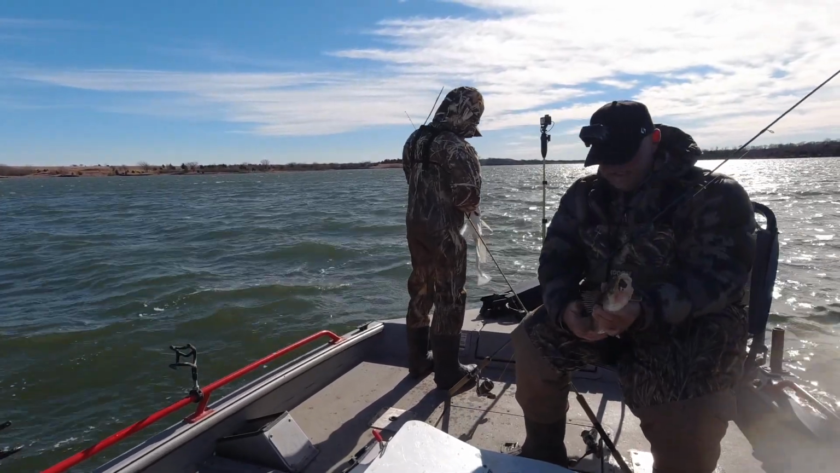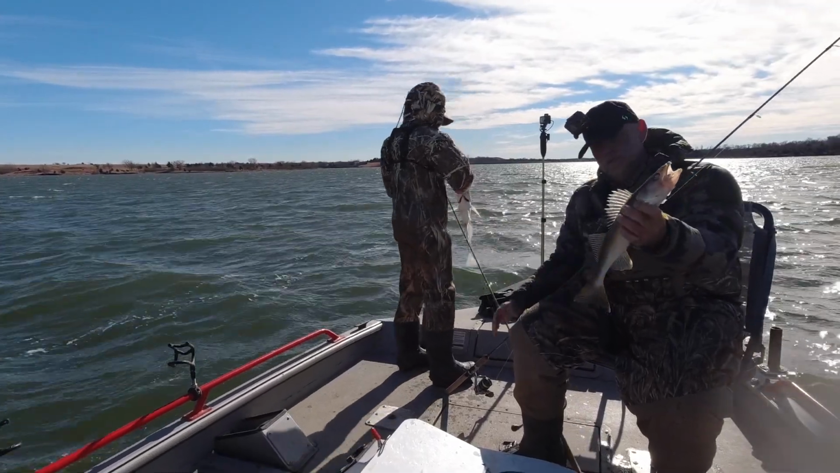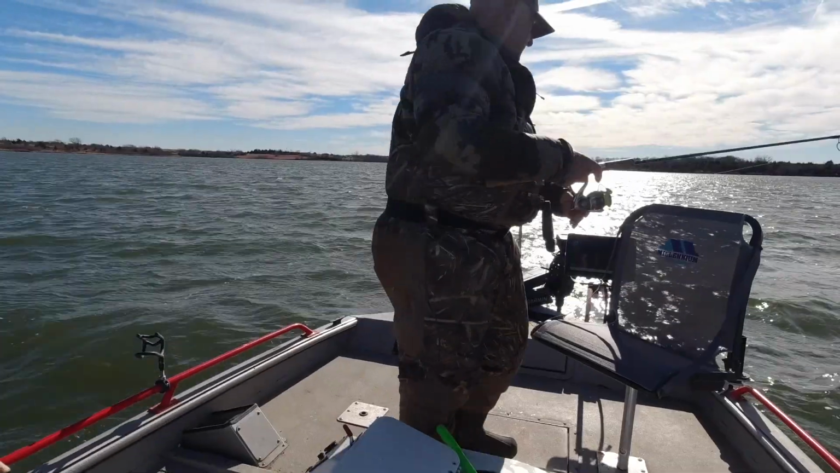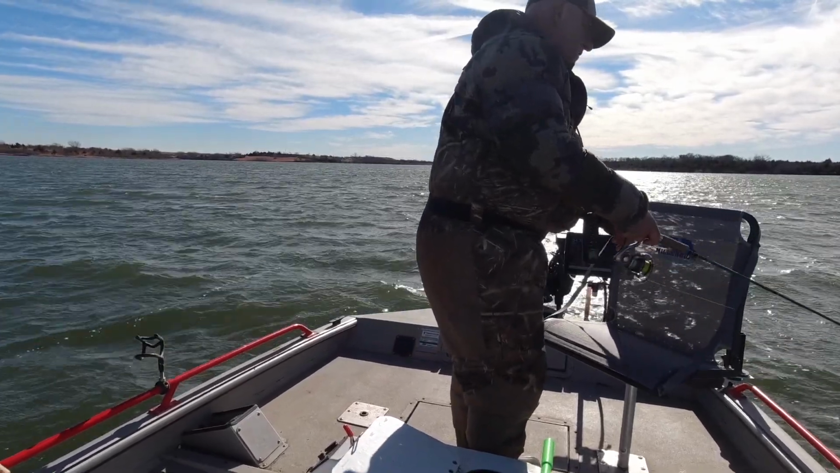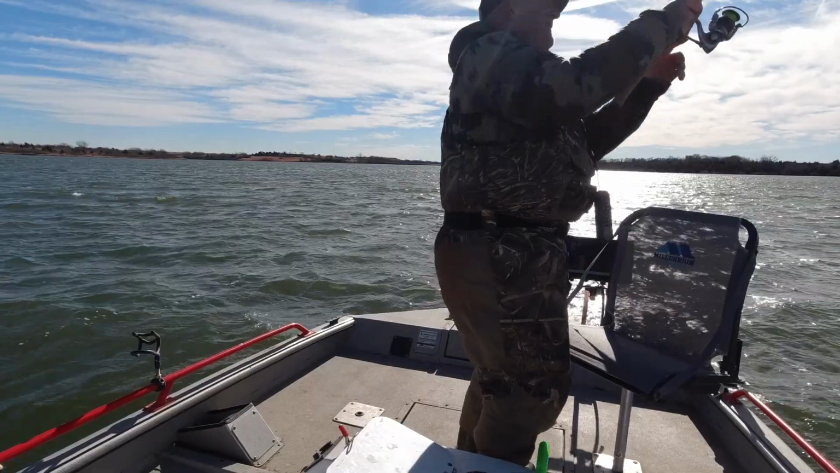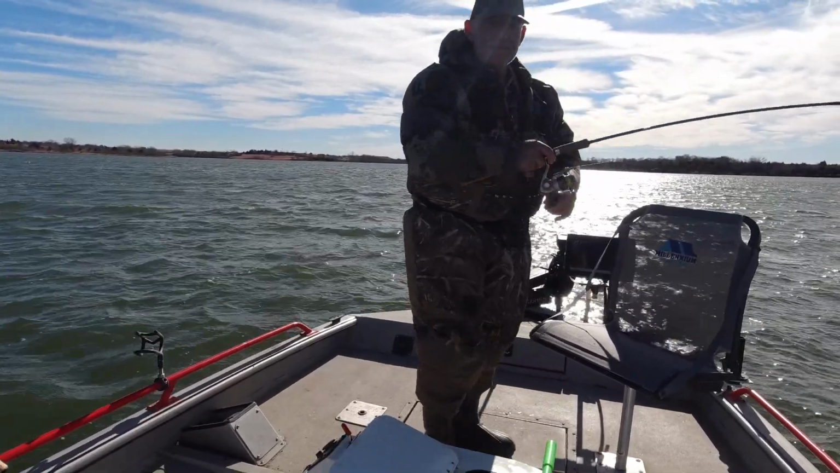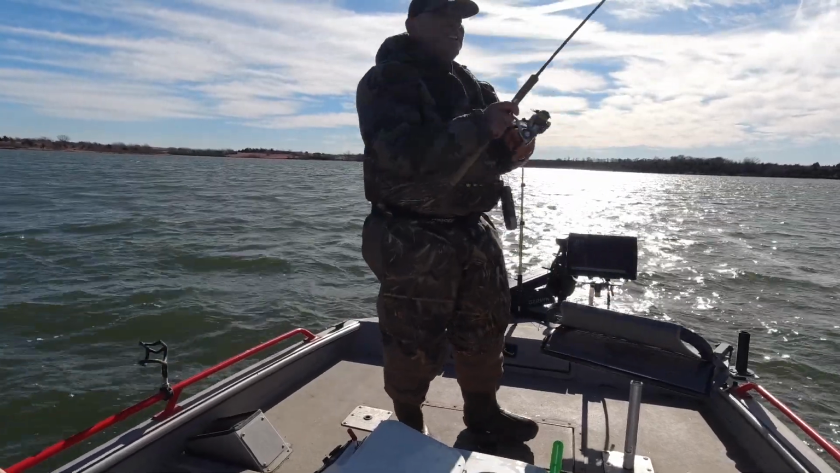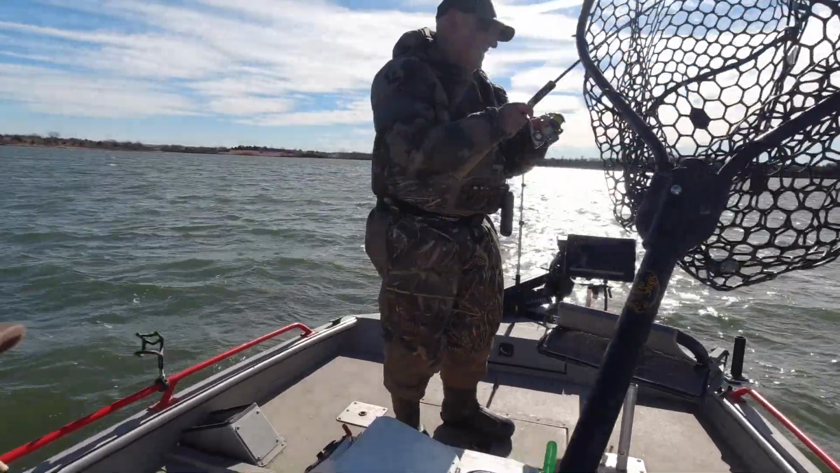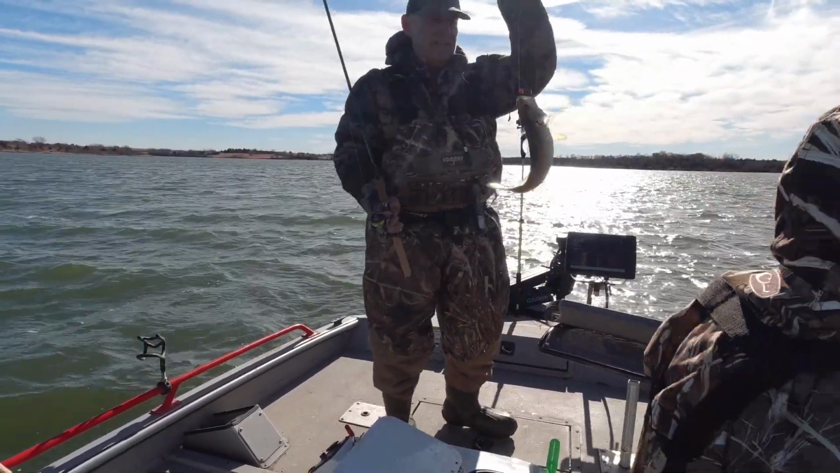These fish are skinny long. There he is. It's a walleye. Get the net, buddy. You like that structure? It's okay. He's a little. Pull this one back.